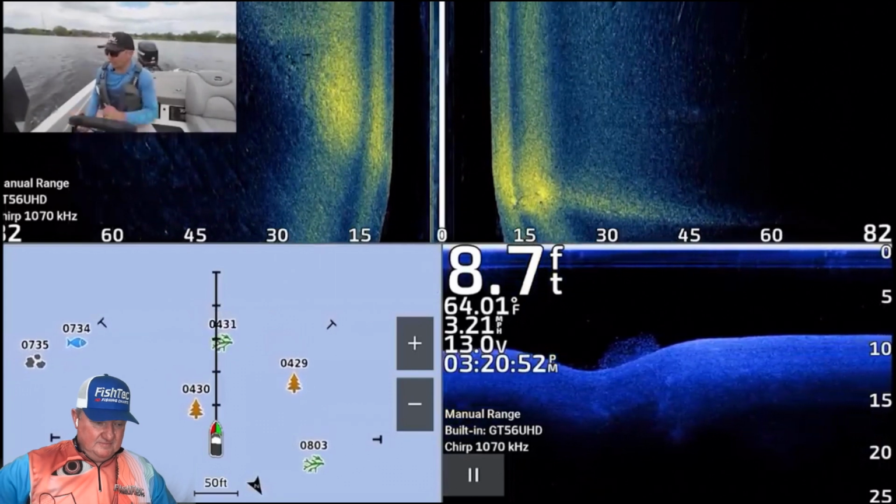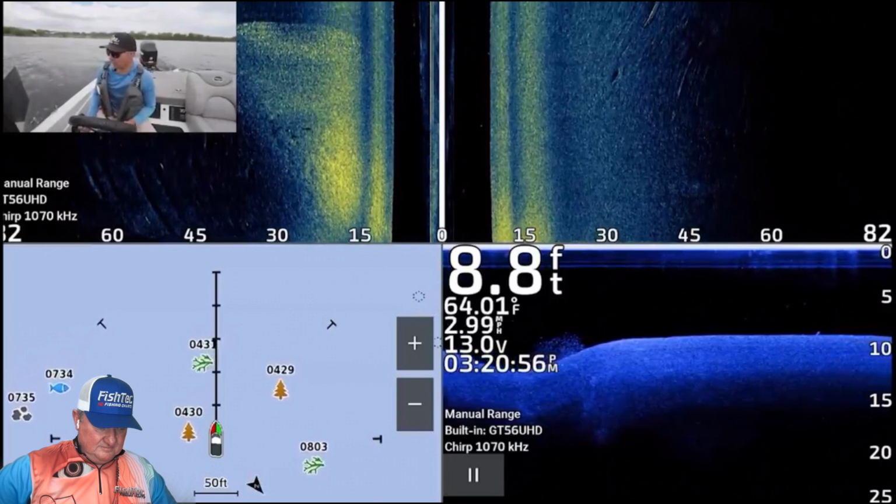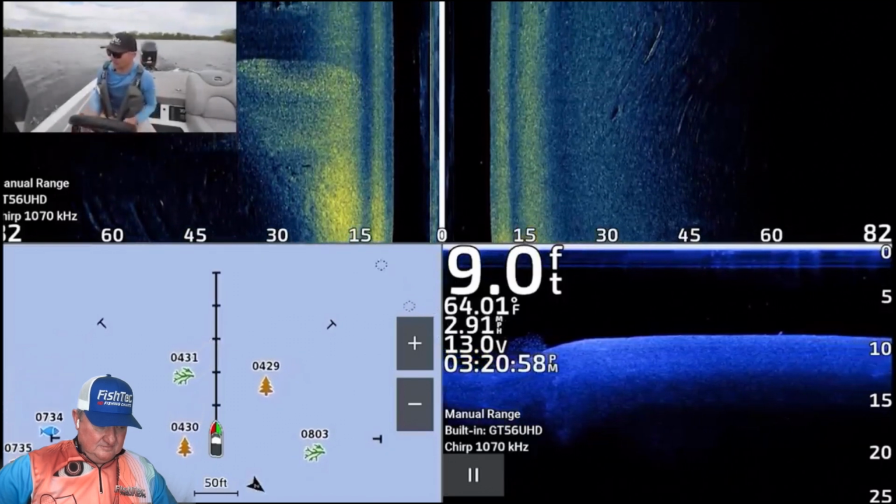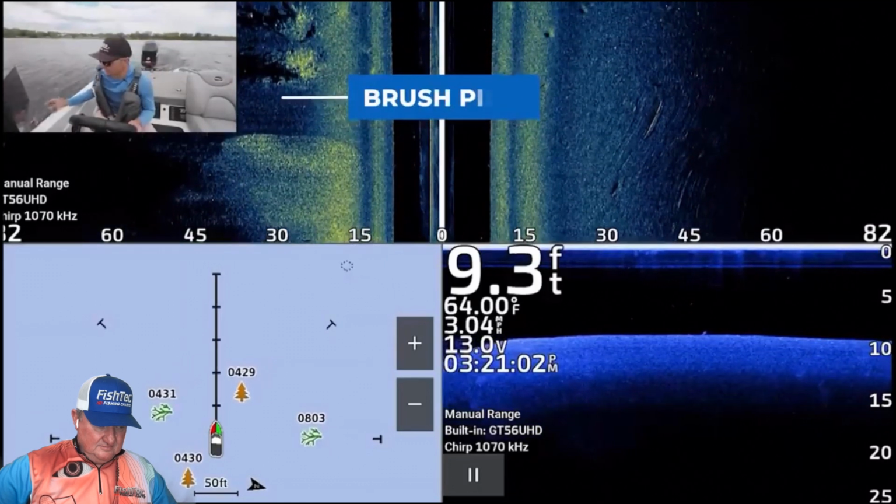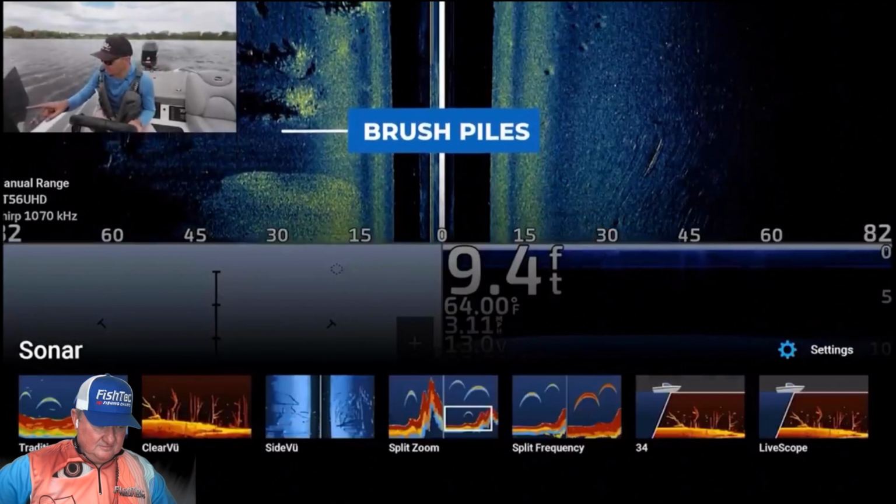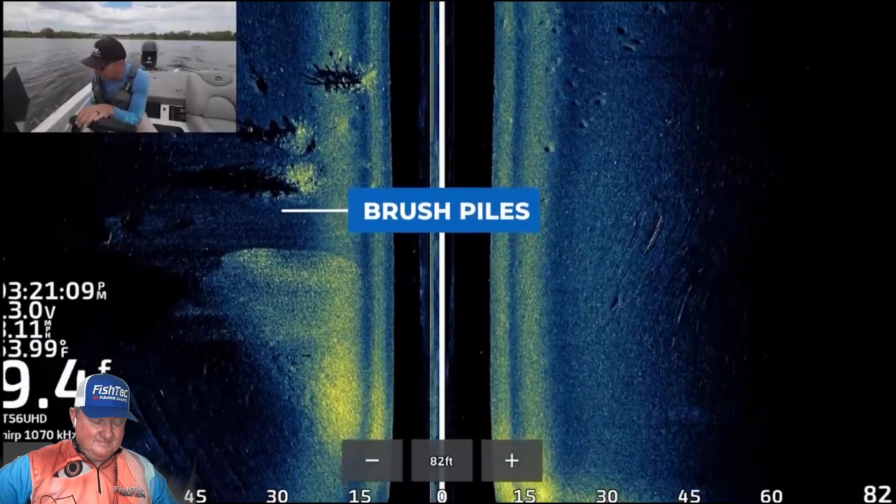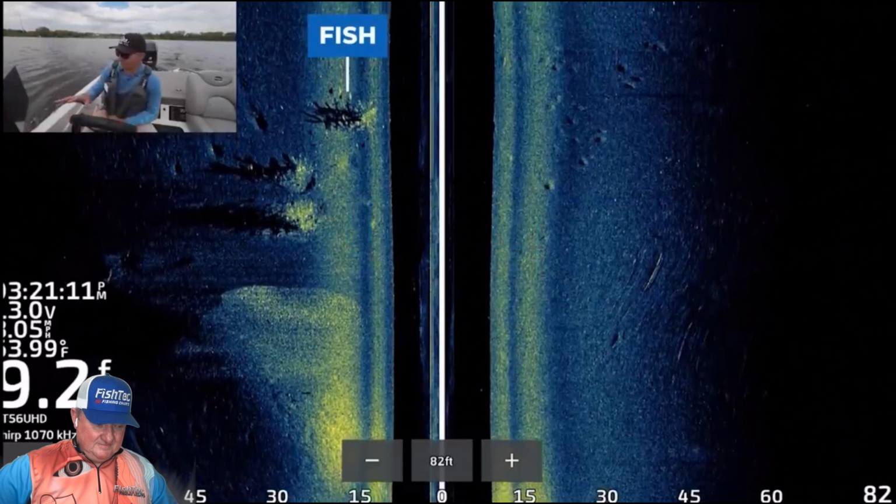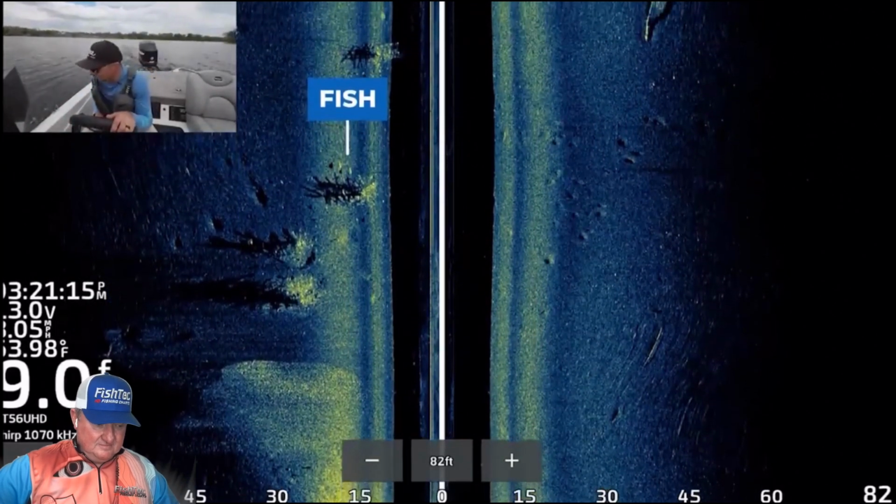With these brush piles, as I graph over them, I can tell that there's definitely quite a few fish around these brush piles, as well as some isolated groups of bait fish. So as we graph this on side imaging, I'll switch over to the side imaging view. There are fish all over these piles. Here's a good one. You can see them scattered out and suspended on all different sides of them, and it's pretty cool.